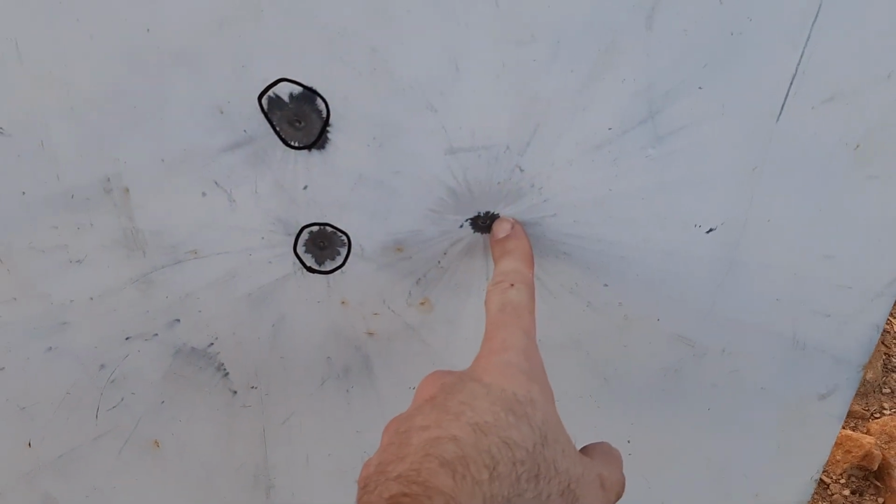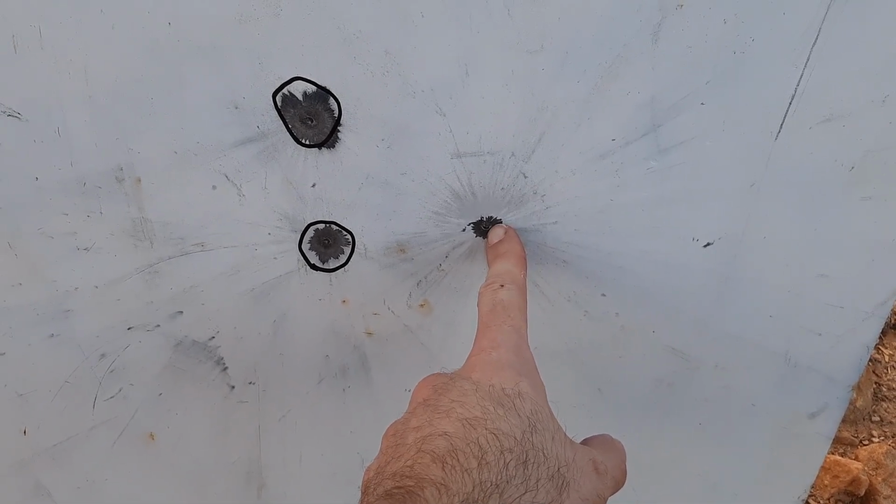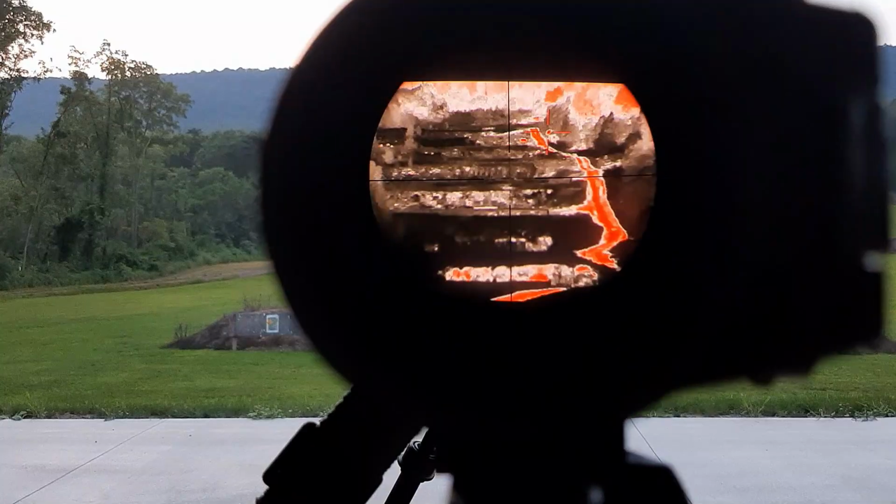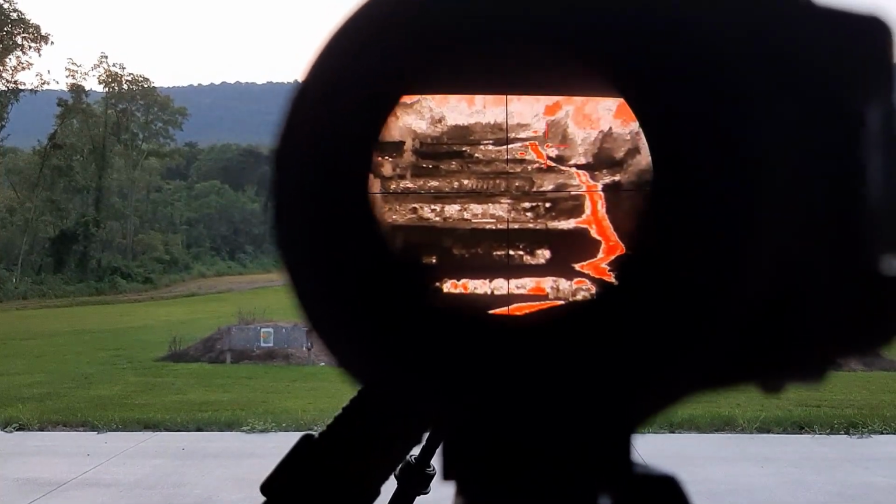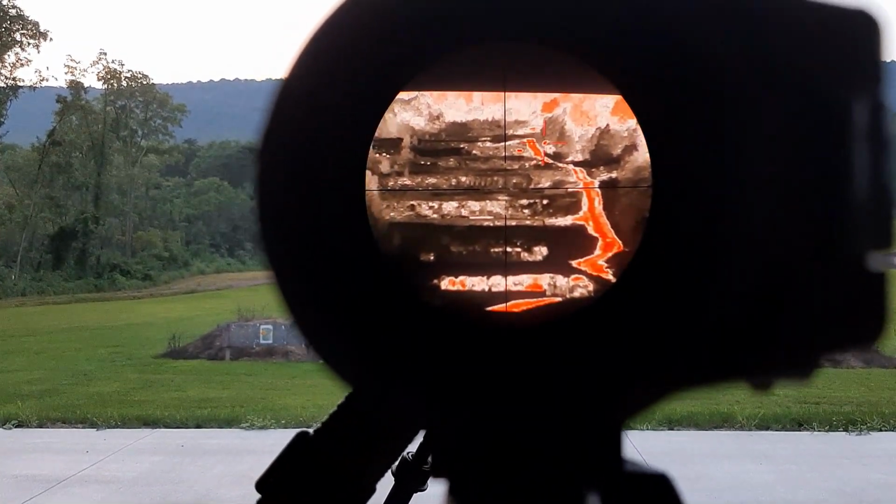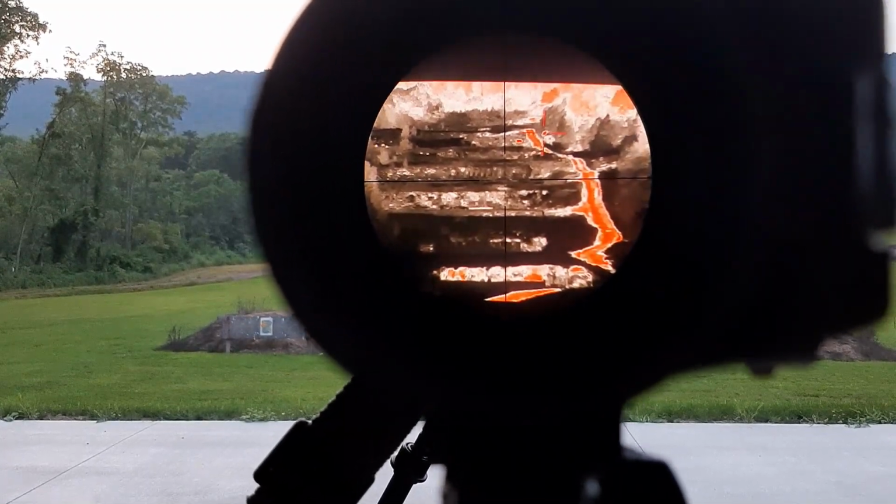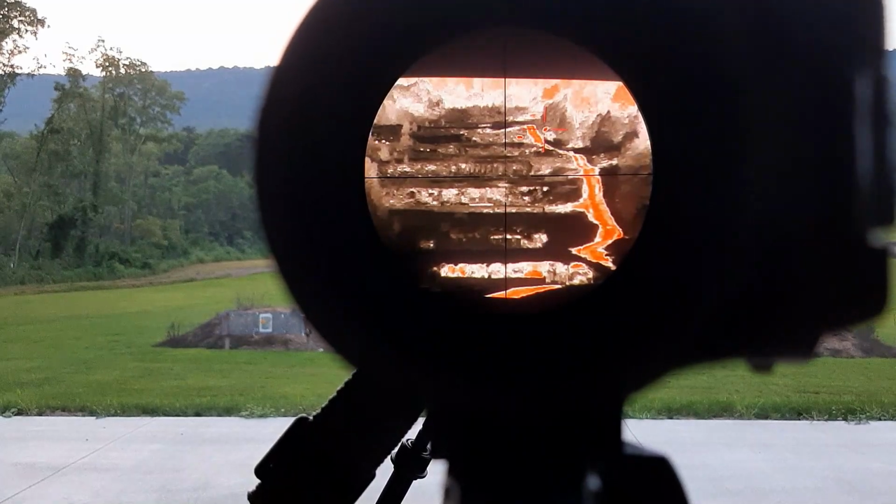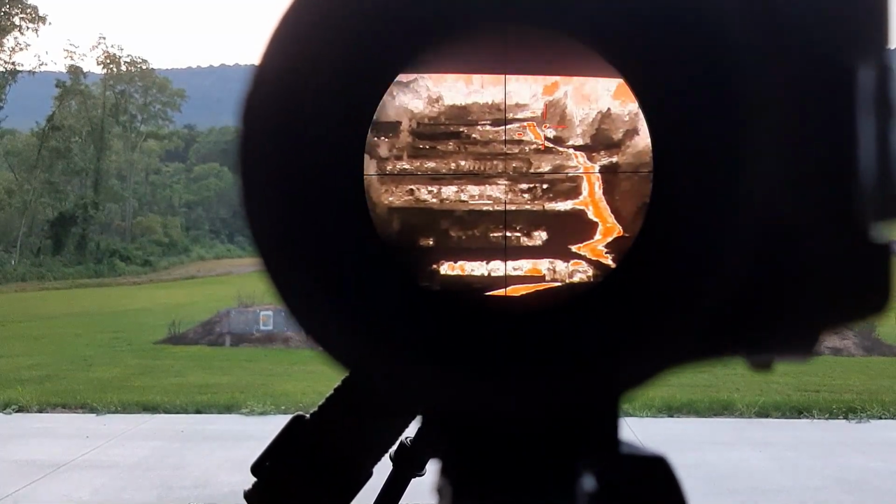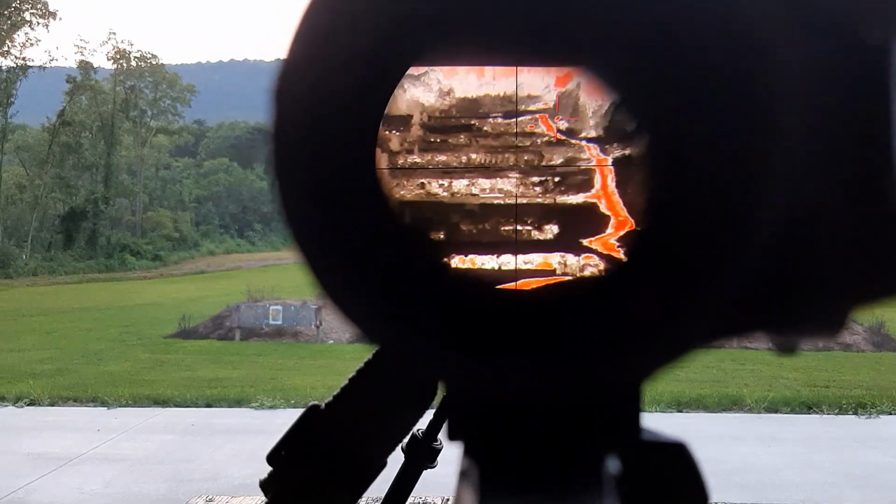One hit right here at 500 yards, so that's pretty good. My windage is good. All right, guys, this is what I see when I look through the scope. You can see it's hard to make out where that steel plate is now because the sun is going down, the temperature's dropping, and that steel plate cooled off, so I can't tell where it is now.